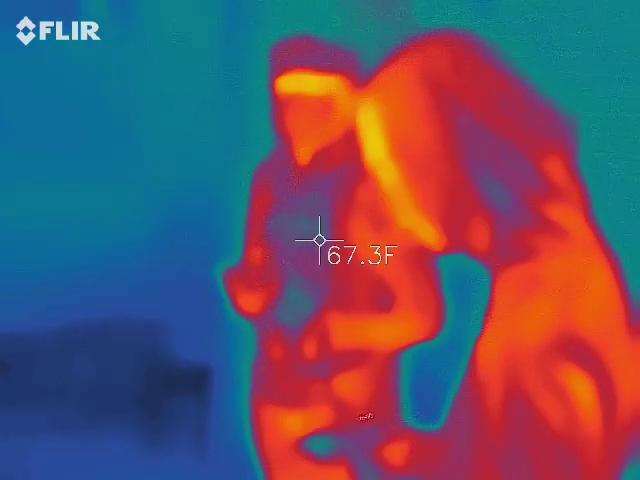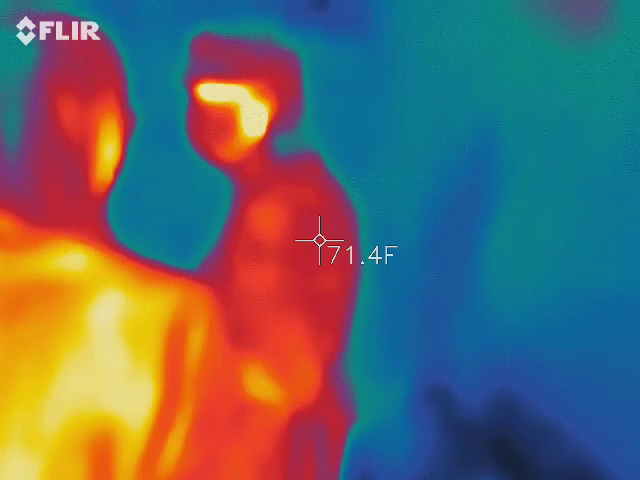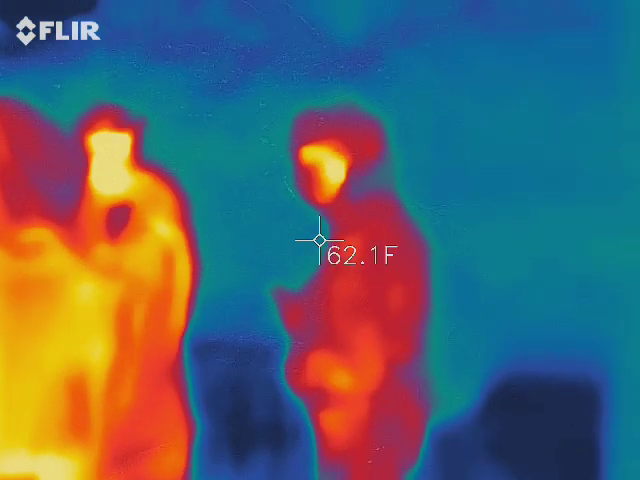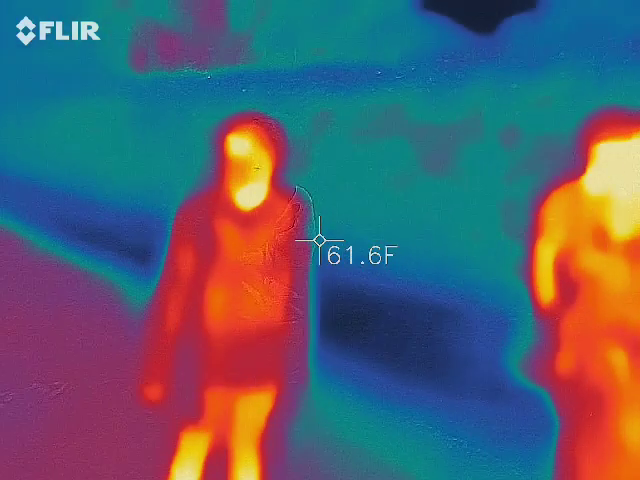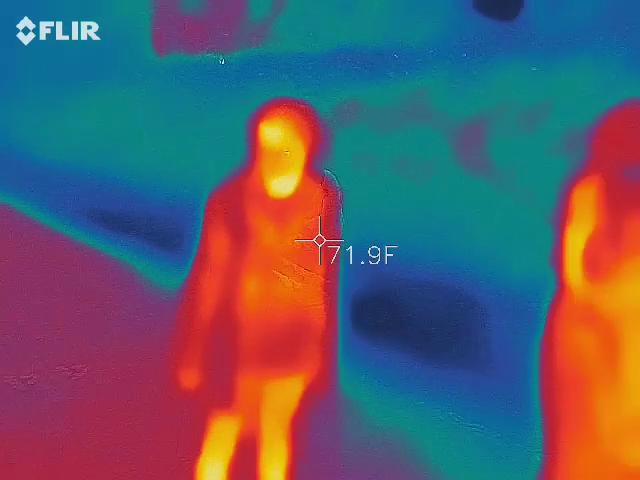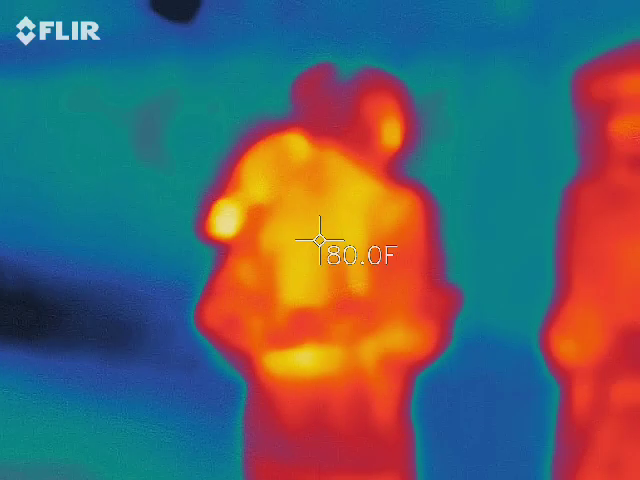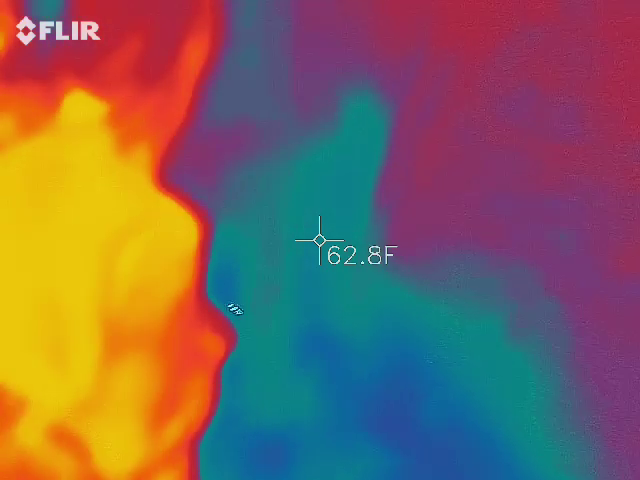Can you maybe move something from here? Waiting for it to come through and go, like what? You have to tell it what to move. Can you move this plant right here? Just walk in there or something. He's trying.